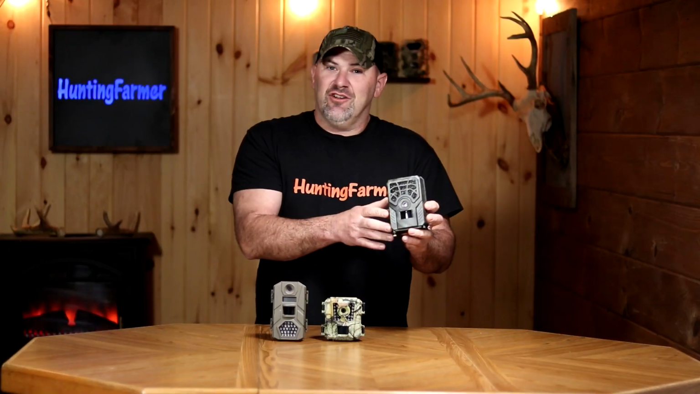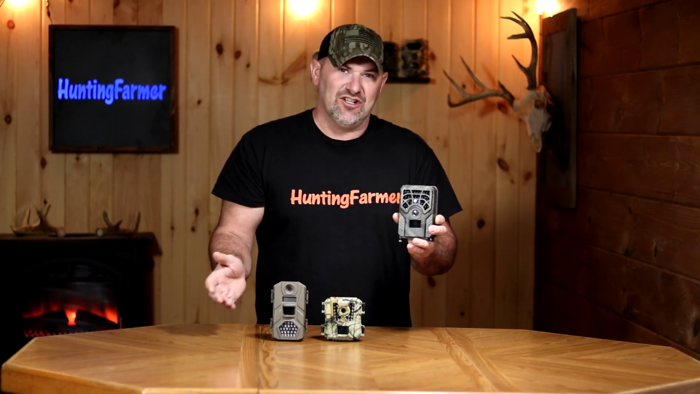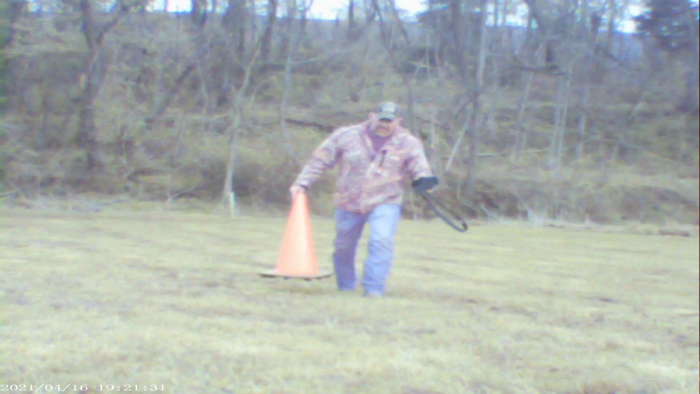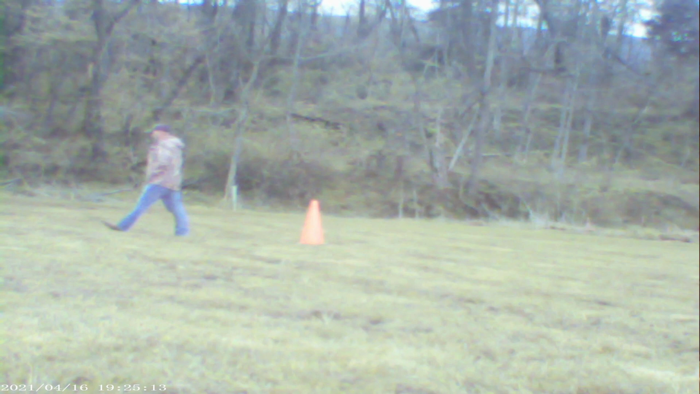Another con for this trail camera is, out of the three, it had the absolute worst photos and videos. It really was poor. In fact, at night, I could hardly see anything whatsoever. The daytime quality was not good either. So for the picture quality, this definitely came in dead last. So probably not a trail camera I would buy.